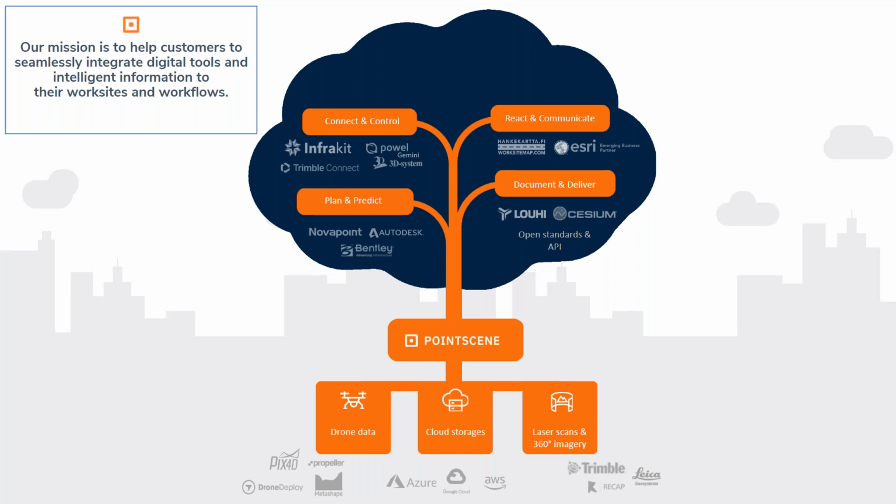We are a middle layer in between the data processing solutions and the end user solutions and end user applications within the construction and infrastructure segments. Our mission is to help our customers to digitalize their workflows and connect the digital information into different workflows and stakeholders.